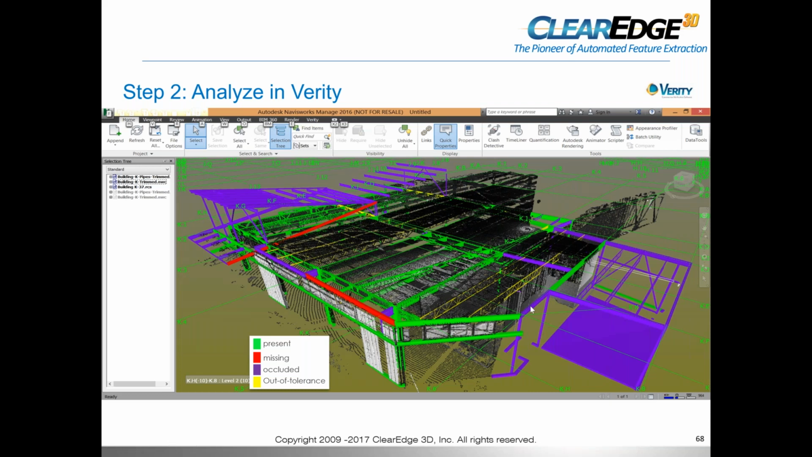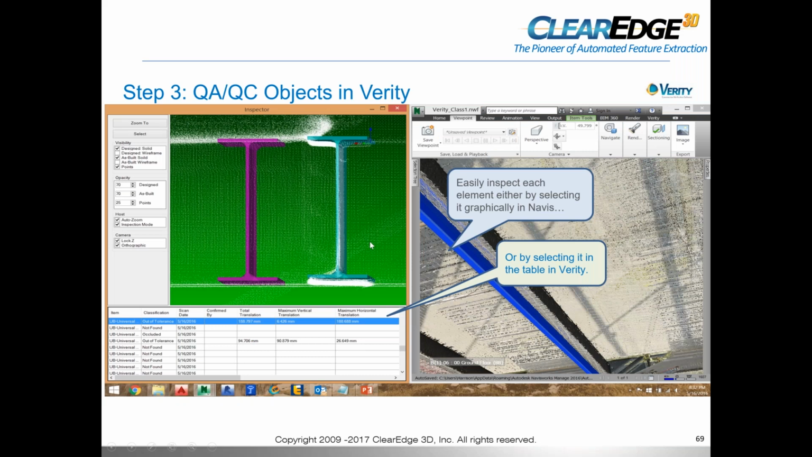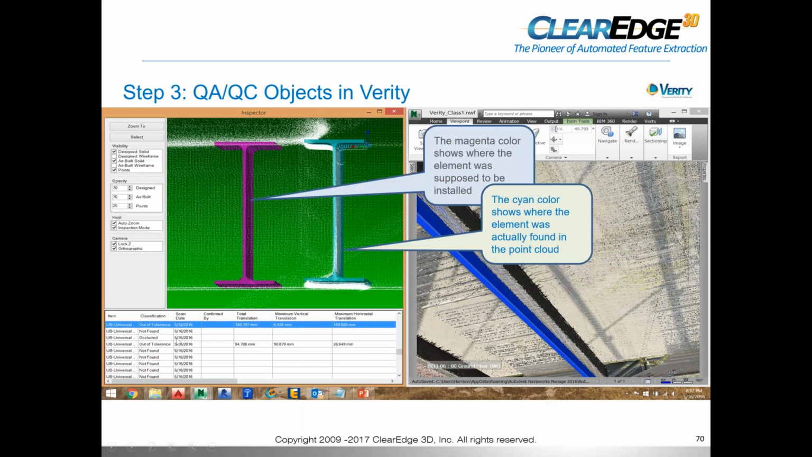What Verity shows you is this, okay? You could easily inspect graphically. You could also see the data in the table. This is telling me this is where it was supposed to be installed. This is where it was actually installed, okay? And you could see here, it's also given me the difference in the X, Y, and Z direction of what the actual deviations are, okay?